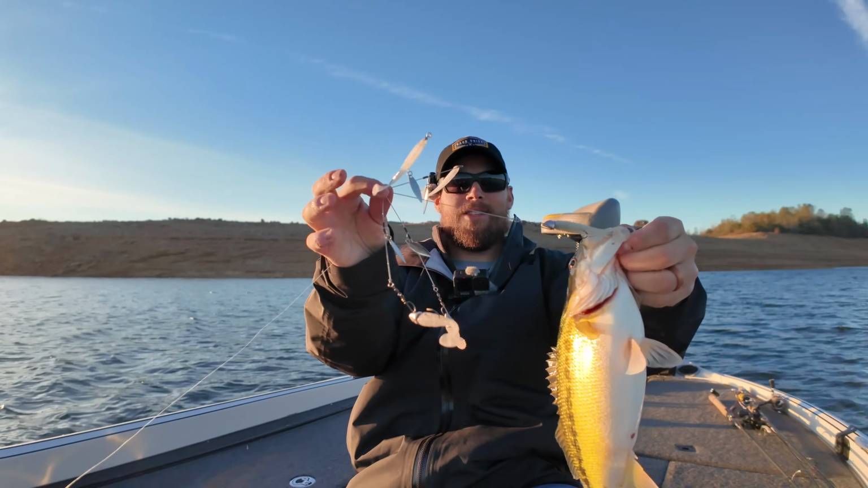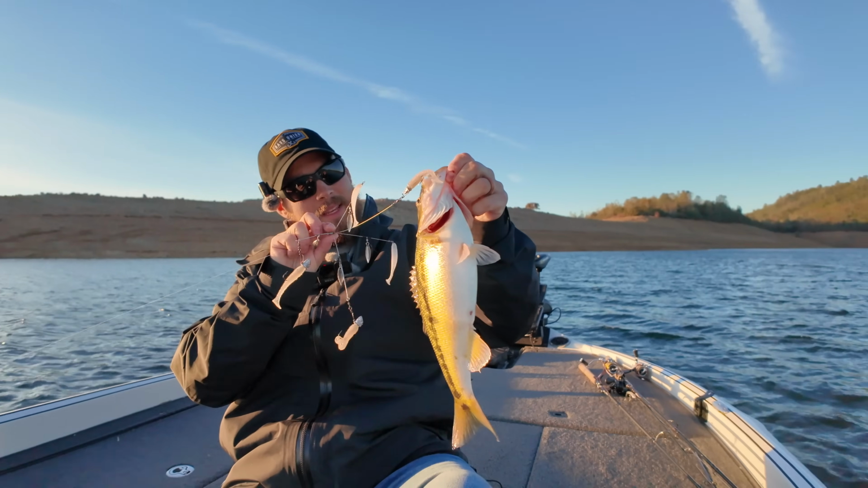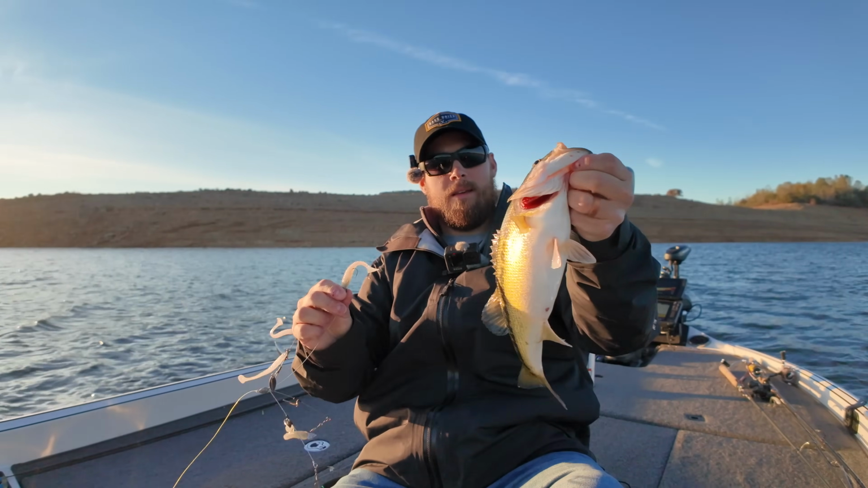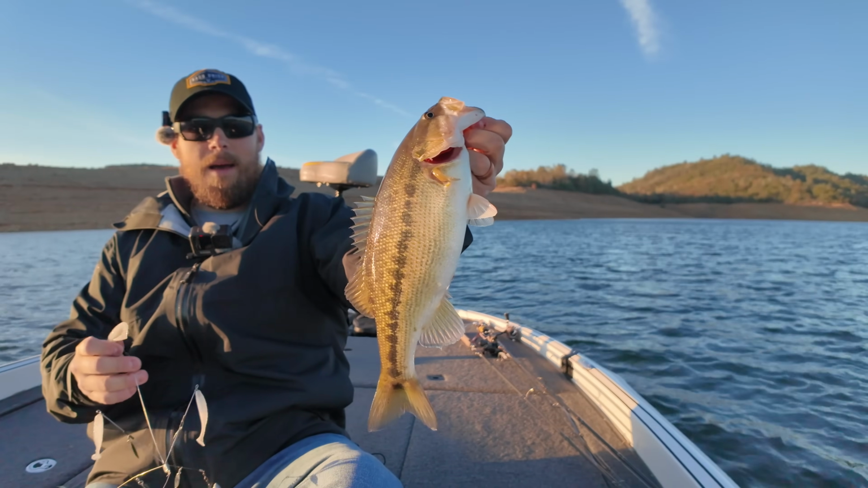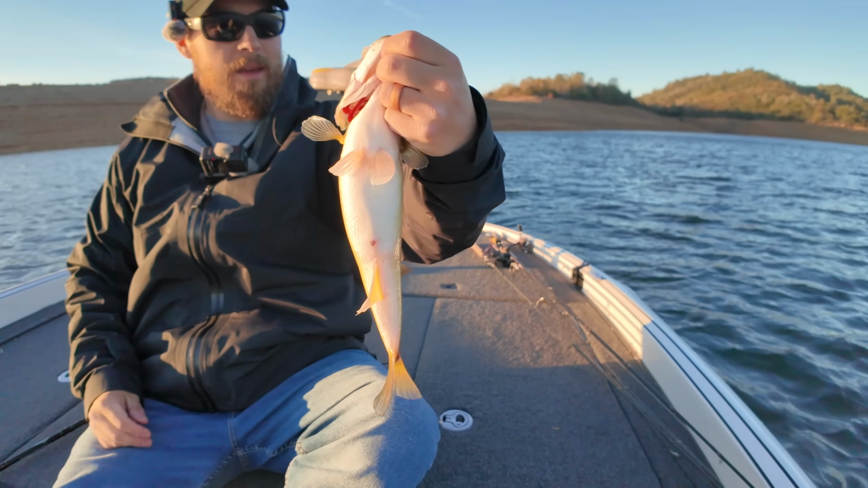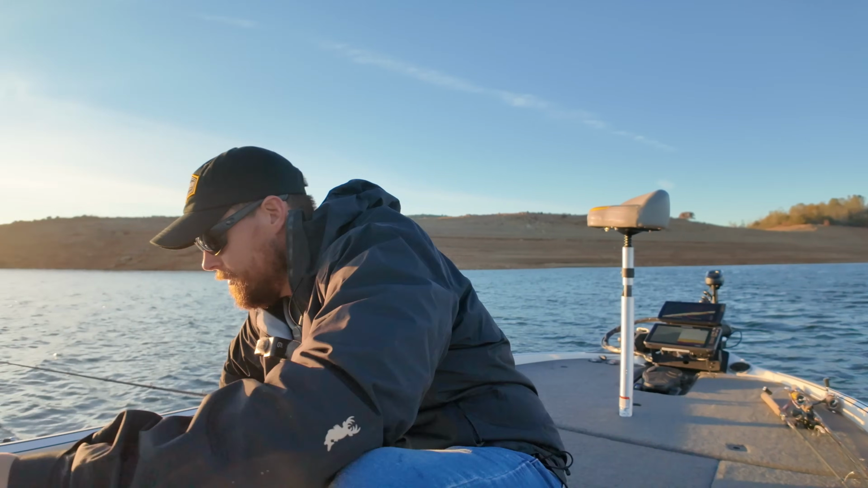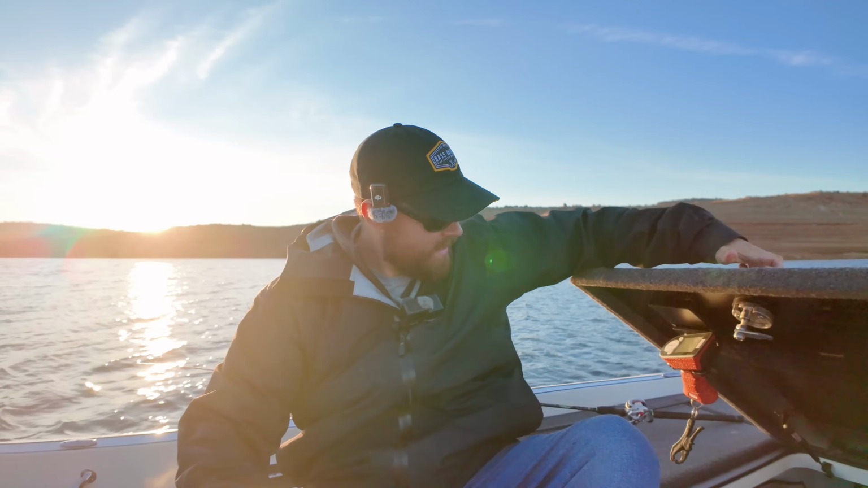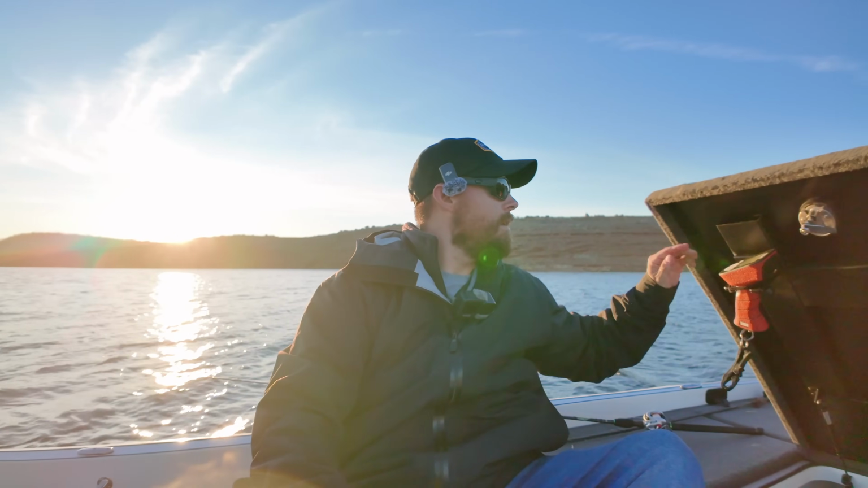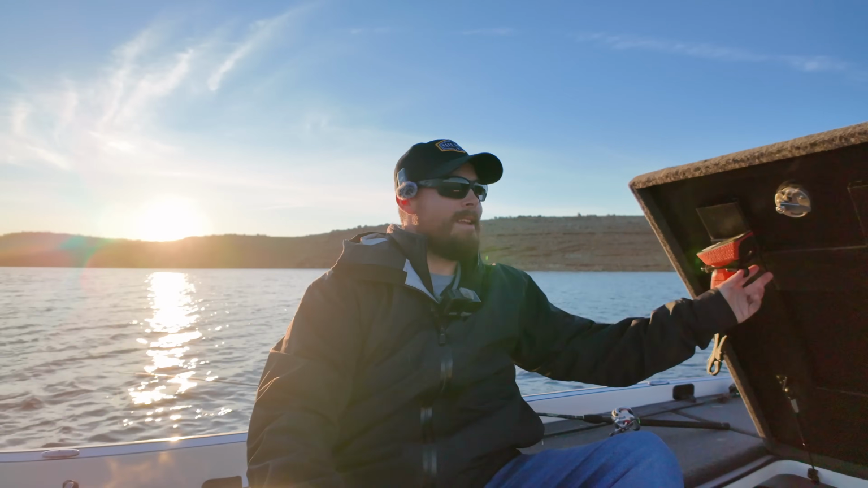Got that center hook too. Ooh, that's exactly how you want it to eat it. Ah, not bad, not bad. That one's got to be close to 2. Let's see what this one goes. Watch, it's another like 170. See, again, I forgot to hit clear and it stayed on the whole time.